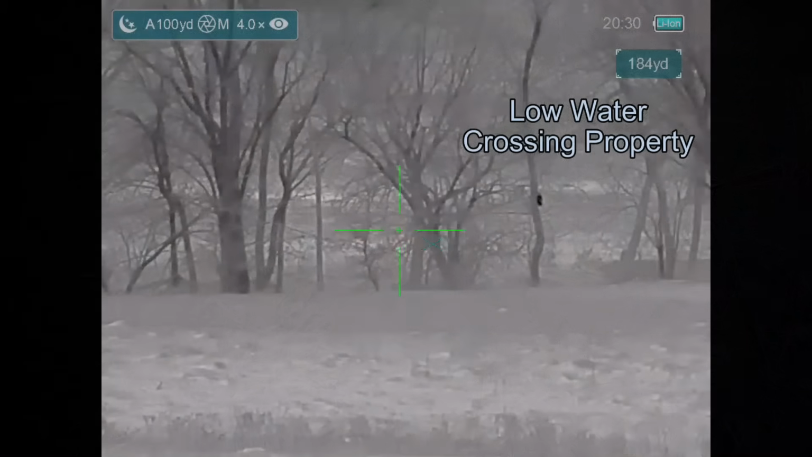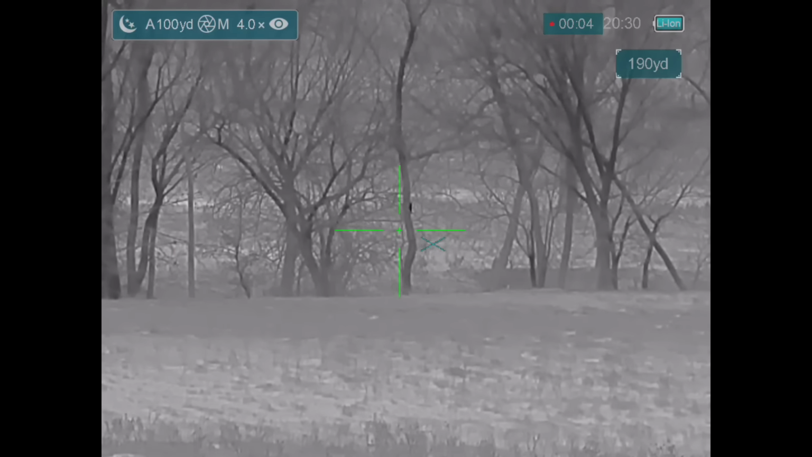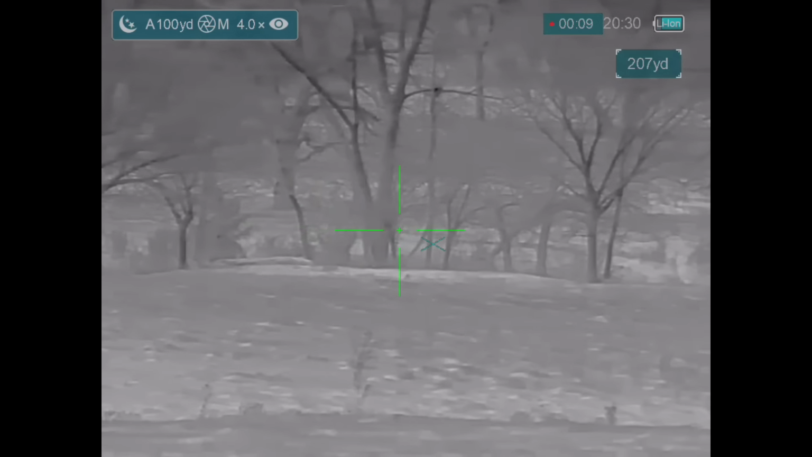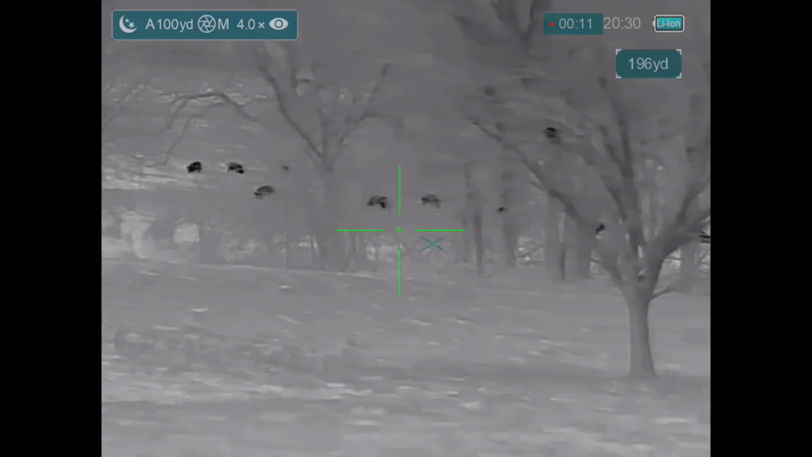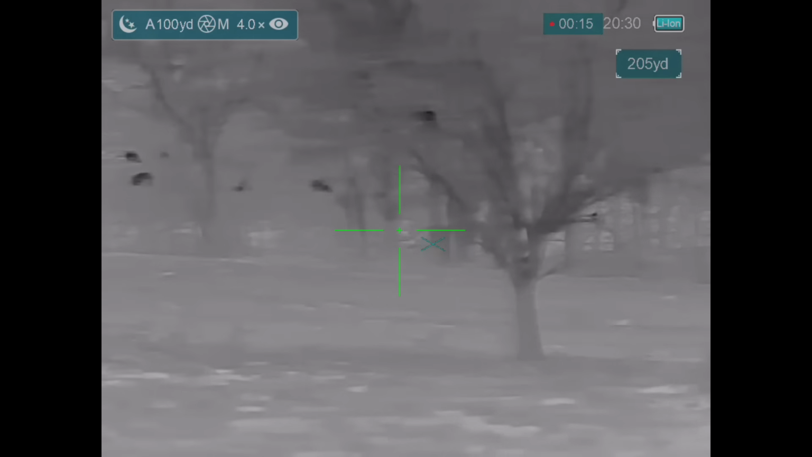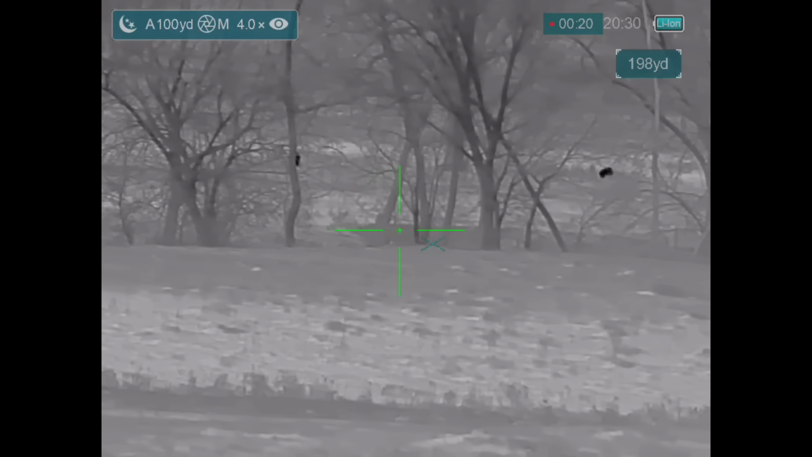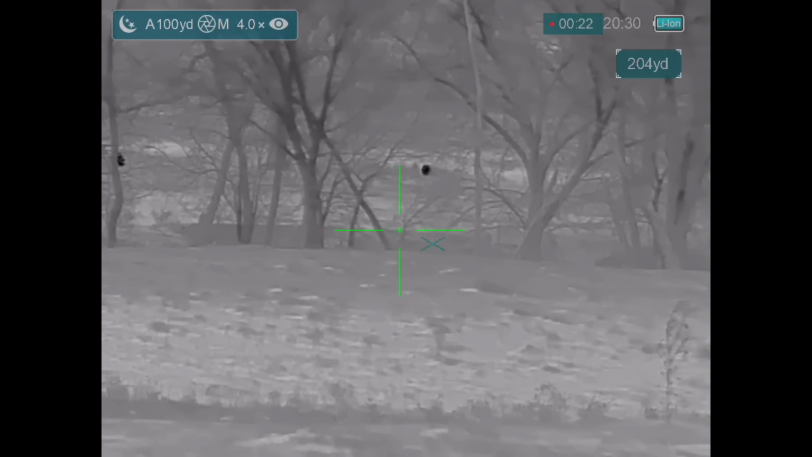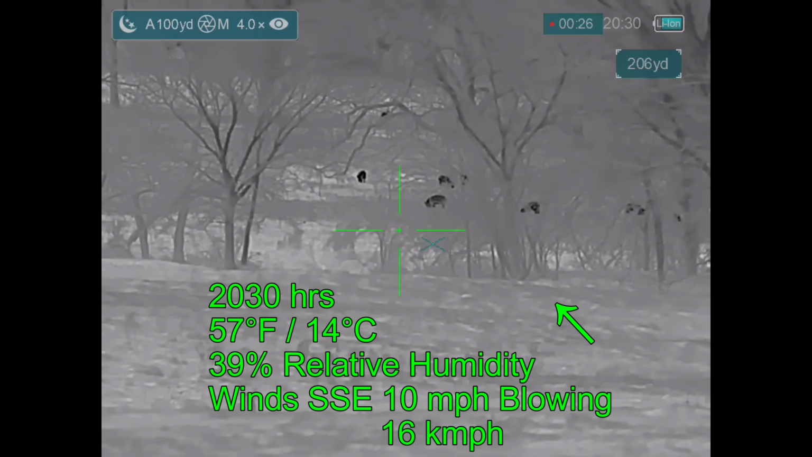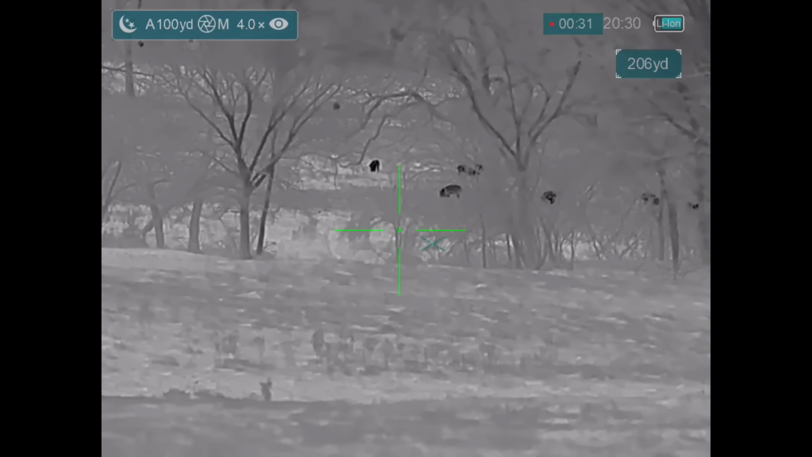Moving on to hogs again, with the low water crossing property. Okay, I've got the problem of we've got pigs across the creek. And the further upwind I go, the more pigs I see. The problem is there's not many clear spots to shoot them from. And if I move too far to the right of those pigs, they'll end up being downwind of me for those pigs. But we'll give it a try. We'll probably go for those pigs and see.